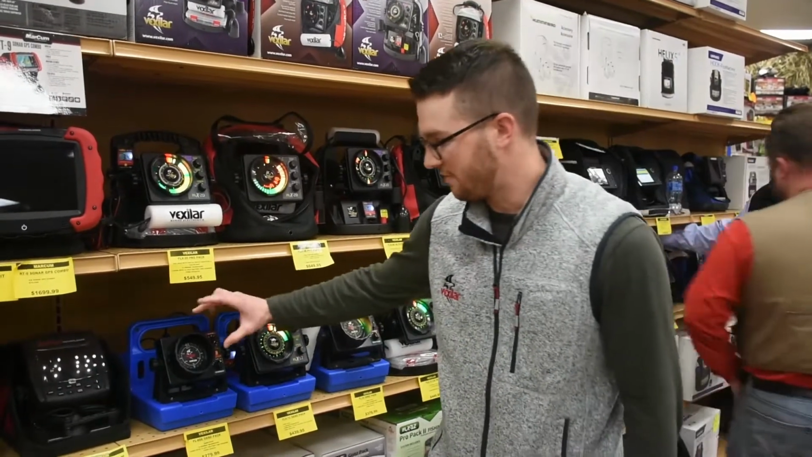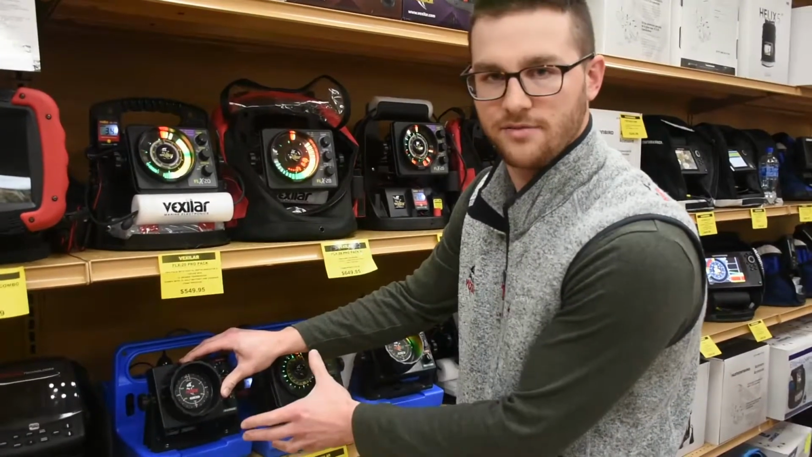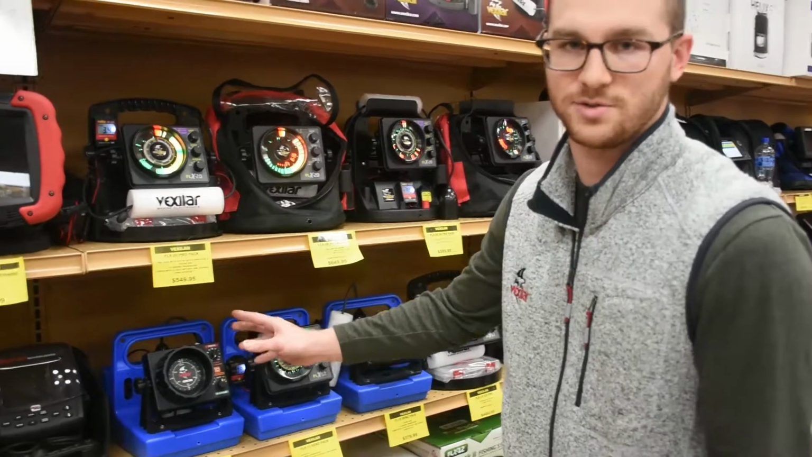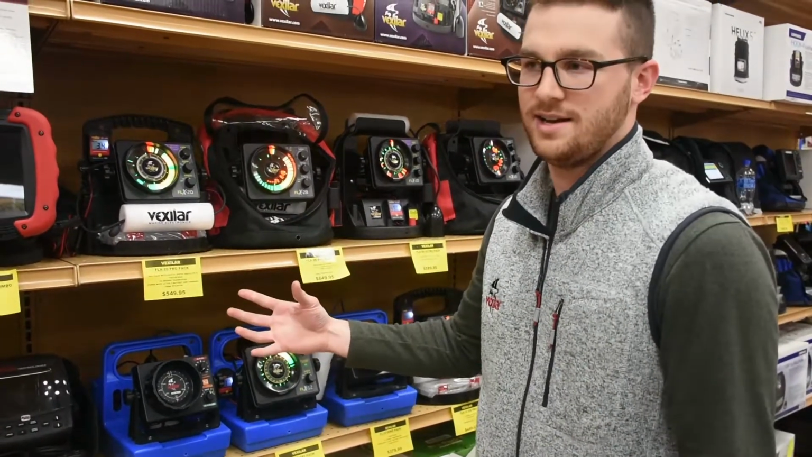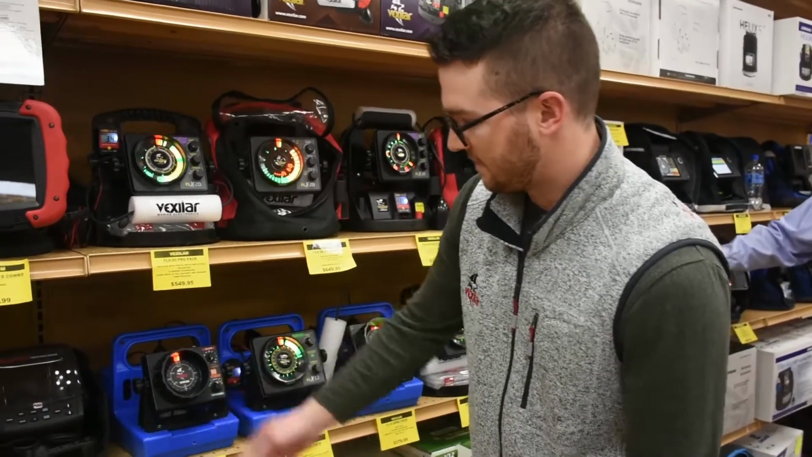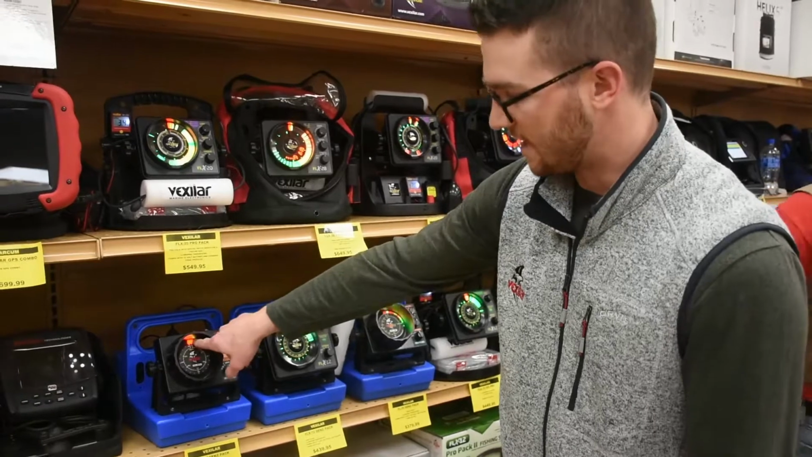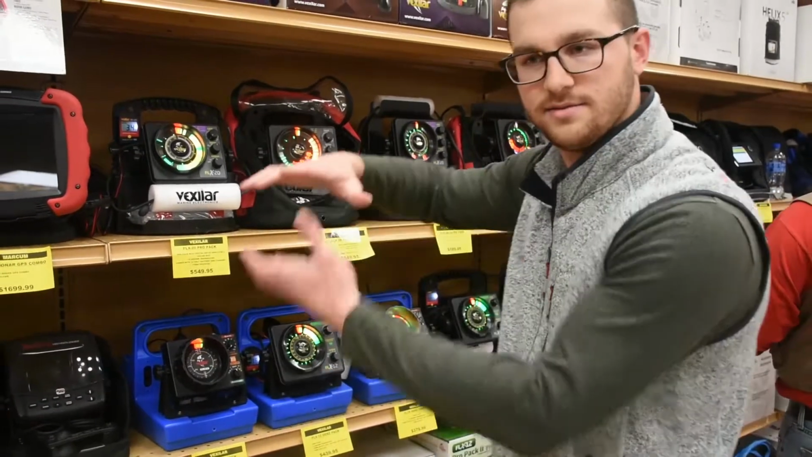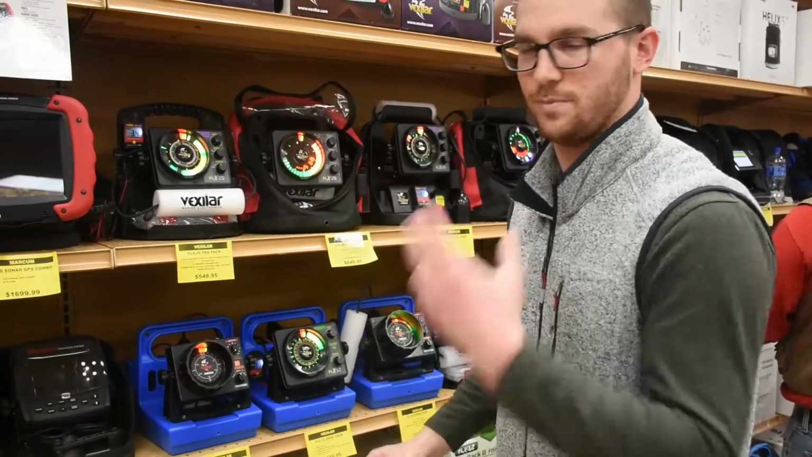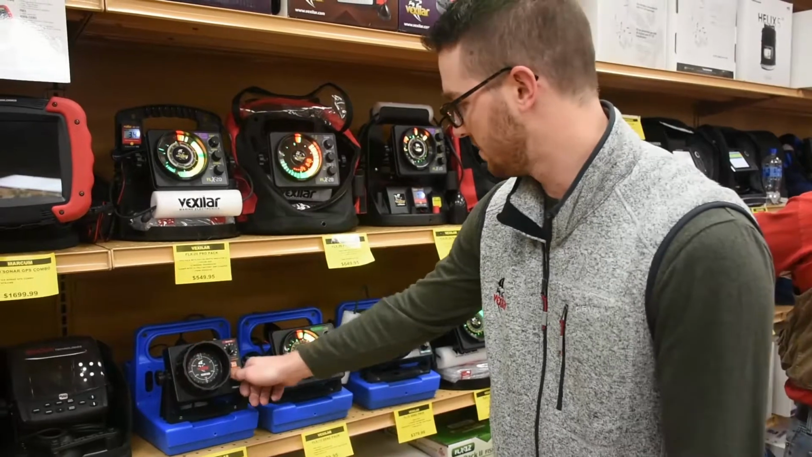I'll start with the FL8, which is our most basic unit that we offer. It is a very user-friendly unit, probably our most popular as well for your first flasher for an angler to purchase. It has a very reliable brush motor in there, LED lights. It sees top to bottom and everything in between. Really nice for a starting unit and your panfish anglers as well. It has a 19-degree transducer.